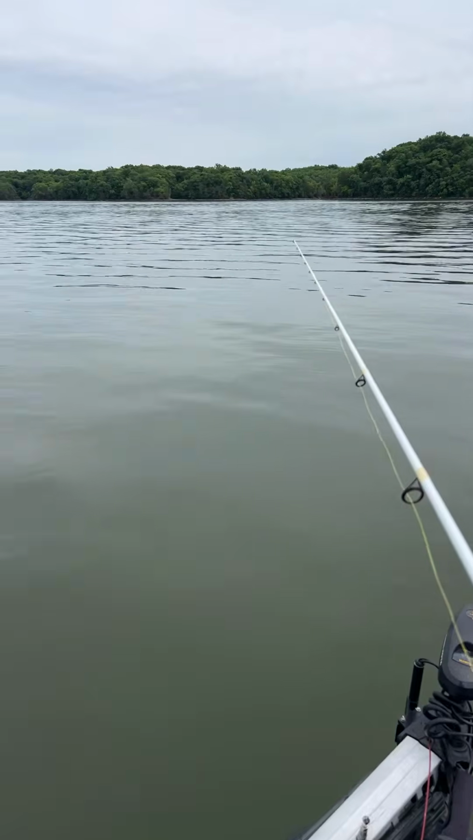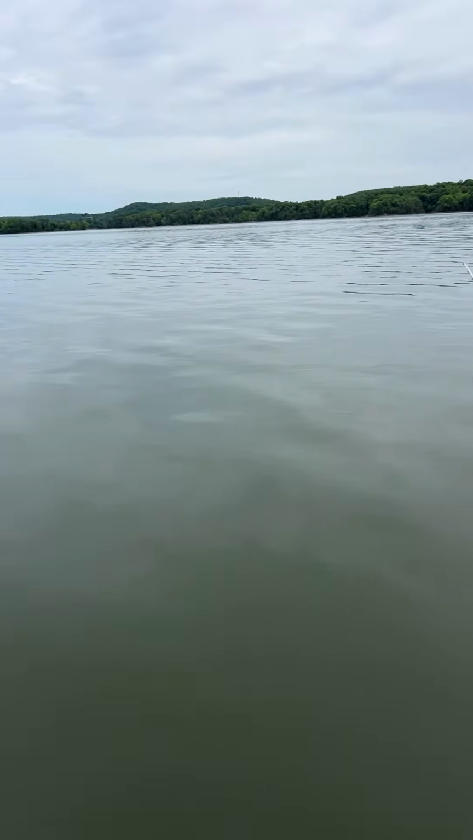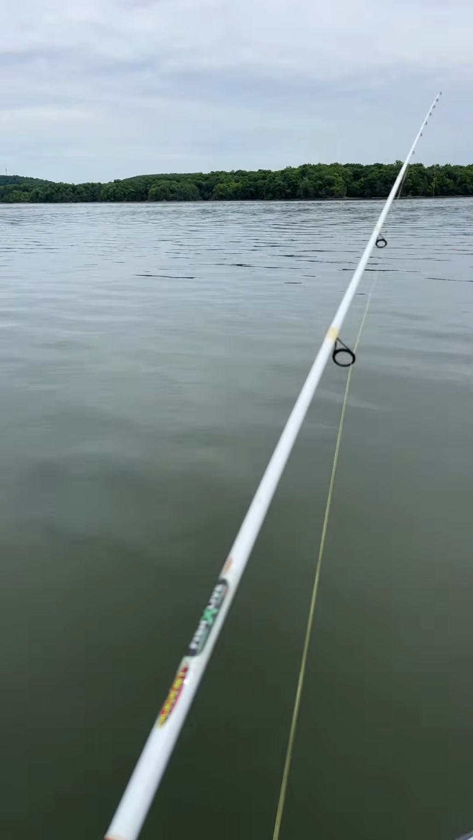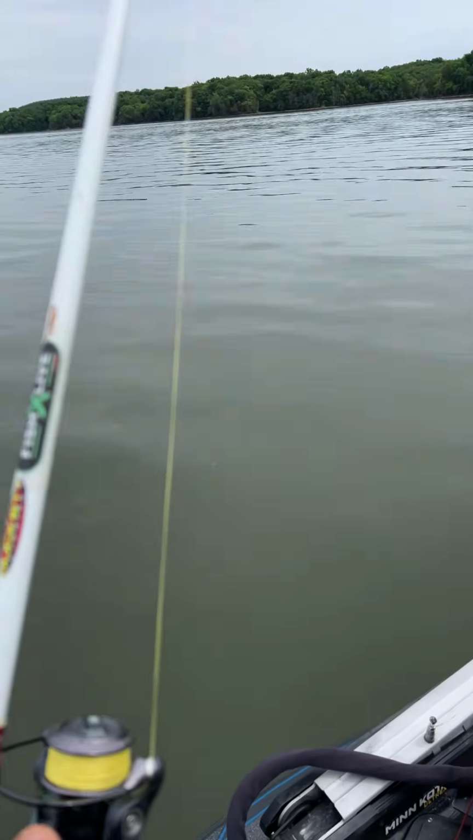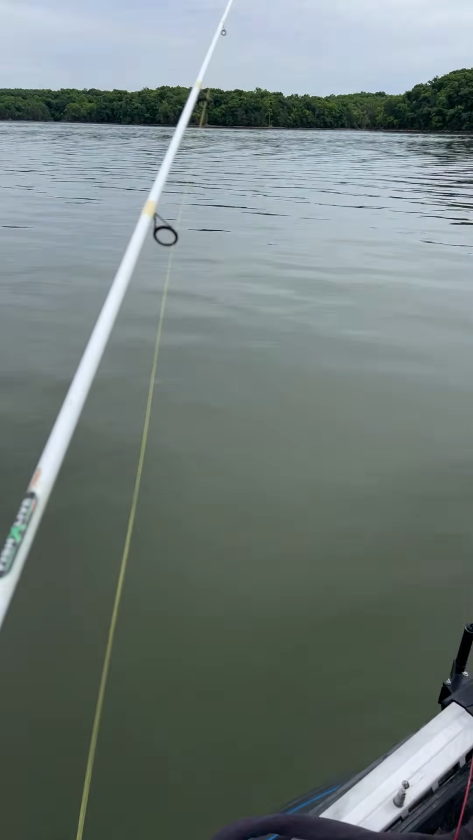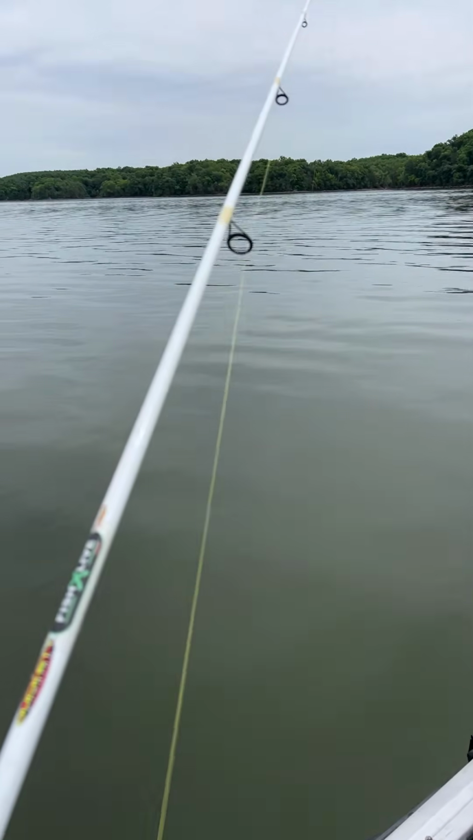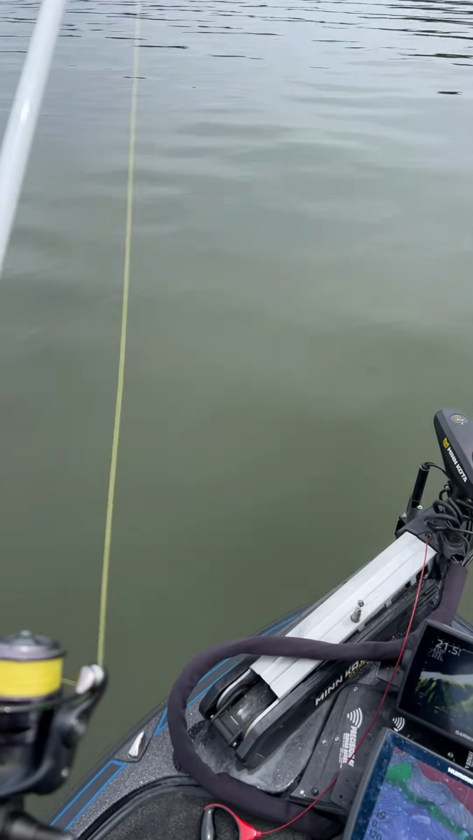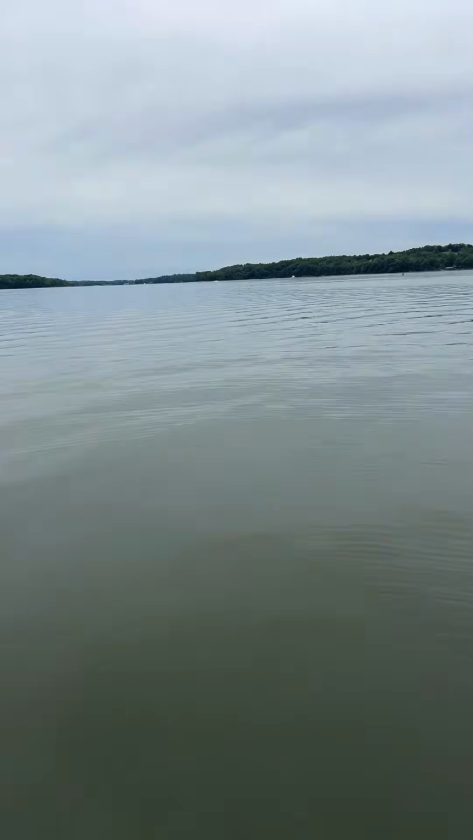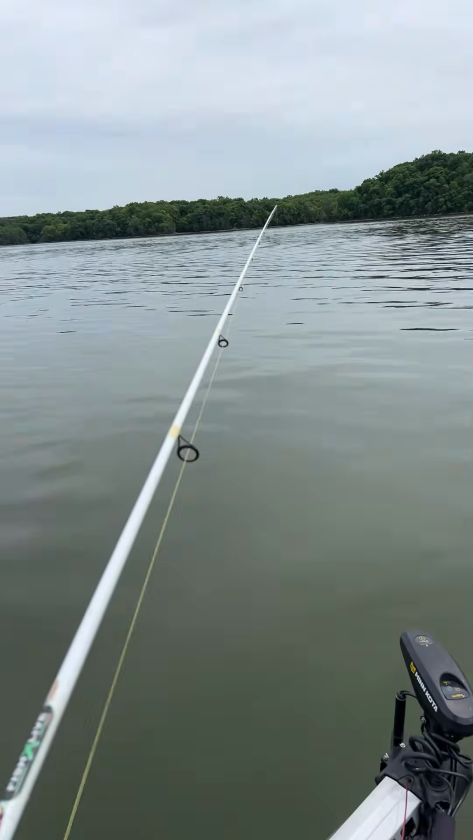So right now I'm back out here on these ledges. So that was first cast with that. Got a fish on. Oh, the weather's looking good out here. You see it? Take a look around. Nice overcast.